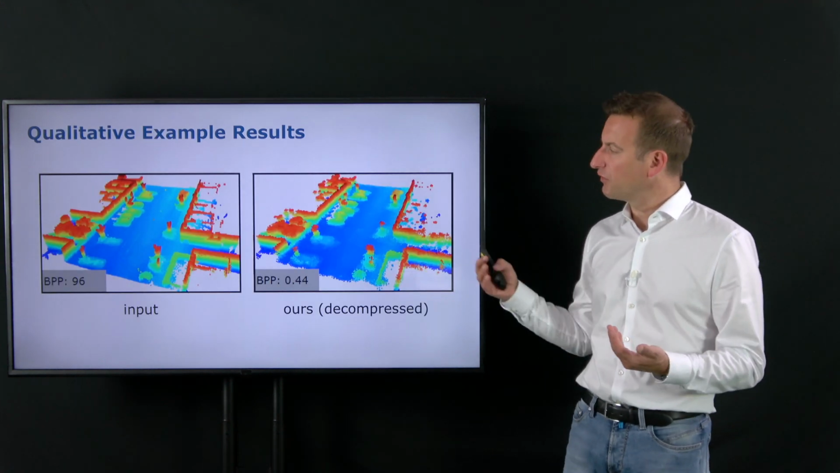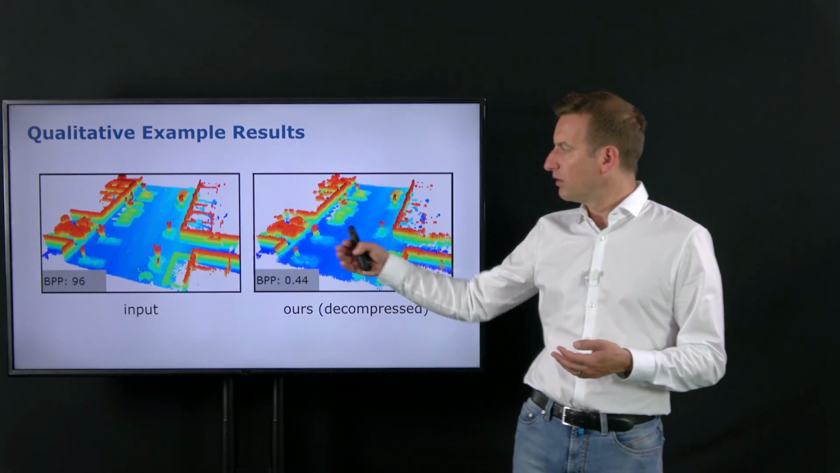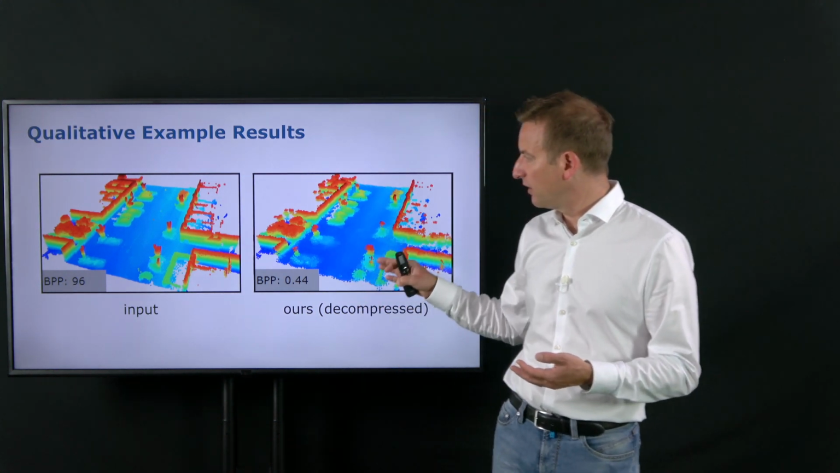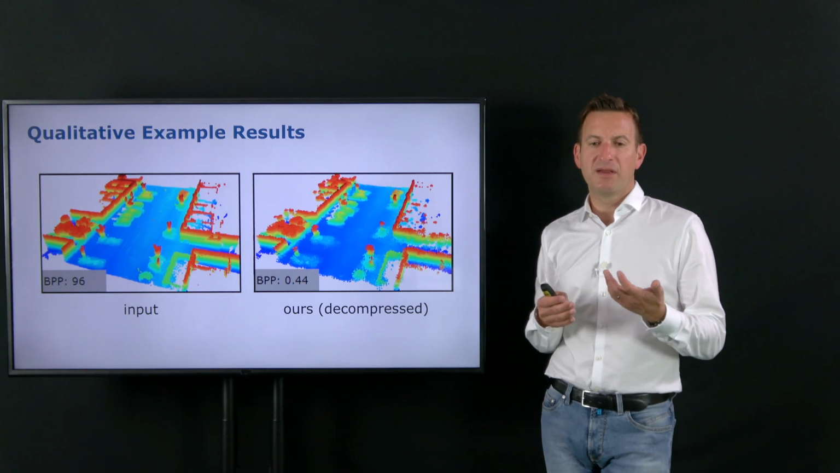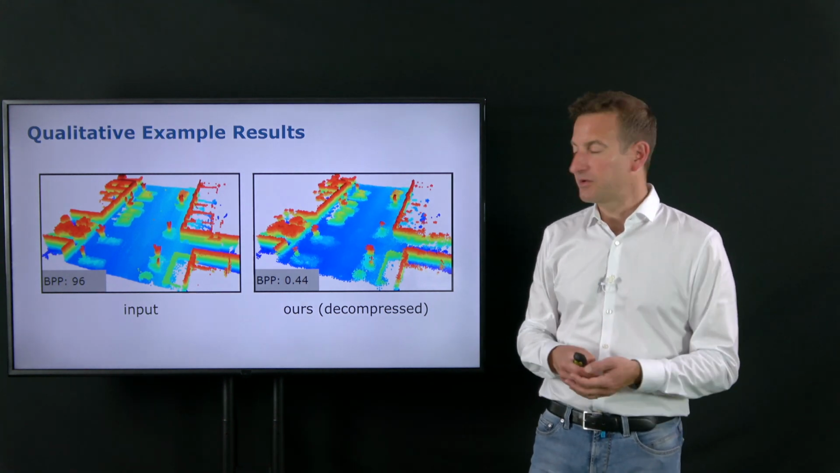Then you can do comparisons. In the corresponding paper from ICRA last year, you can also see comparisons with other data sets. Yes, there is a loss in the compression, so you can see the point cloud is not perfectly as crisp as the input point cloud, but it's still good enough to localize in this map and do other tasks.